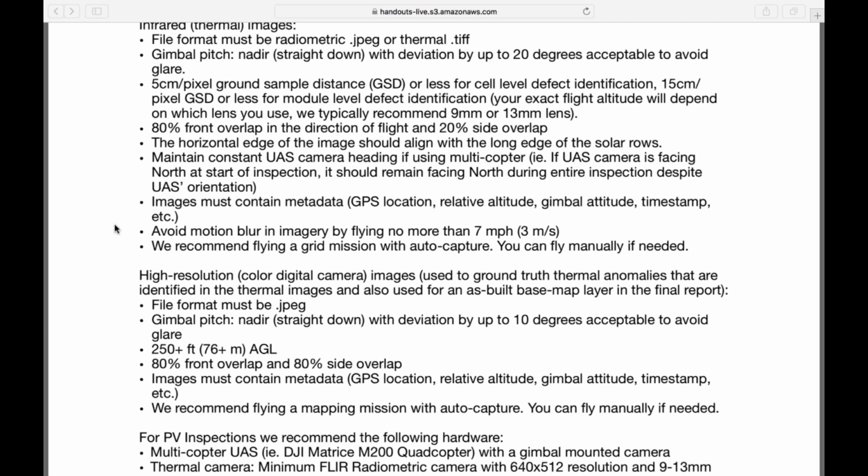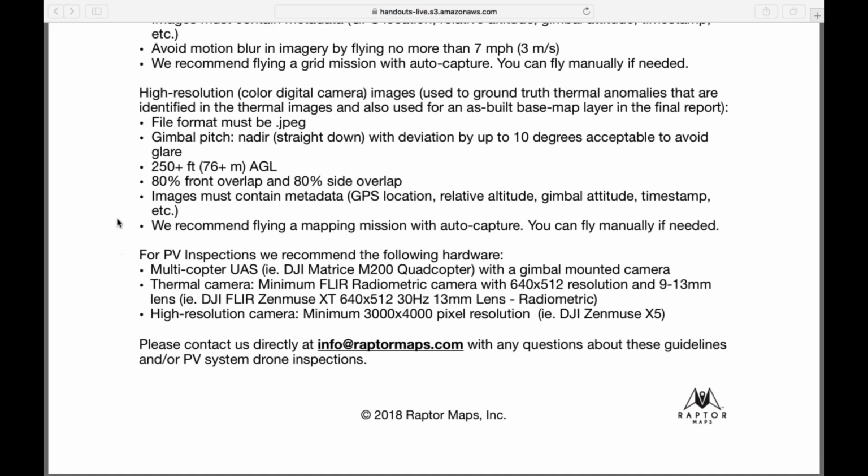We may be able to set up some of the mapping software to double trigger both cameras on a 210. It hasn't really been done effectively yet, and to be honest with you, we're still waiting for the pilot app mapping portion to see how exactly that's going to work. But for now, it's just recommended. Even I'm recommending that you try to do two separate mapping missions with two separate data collections.